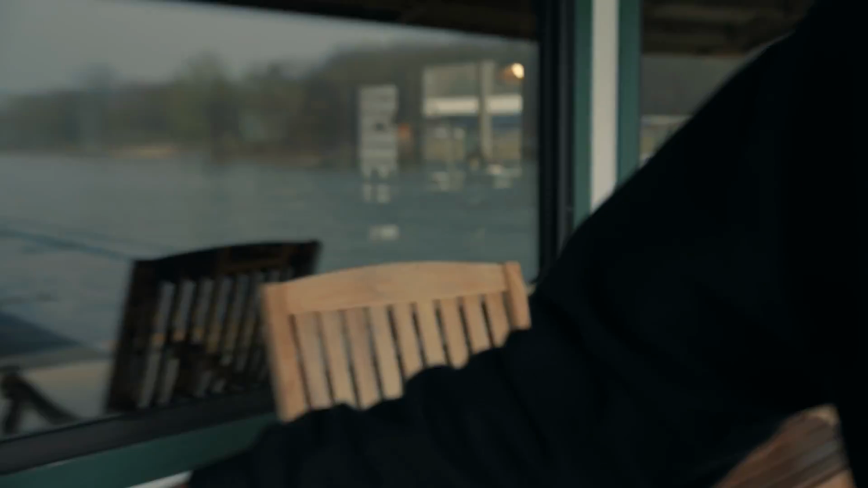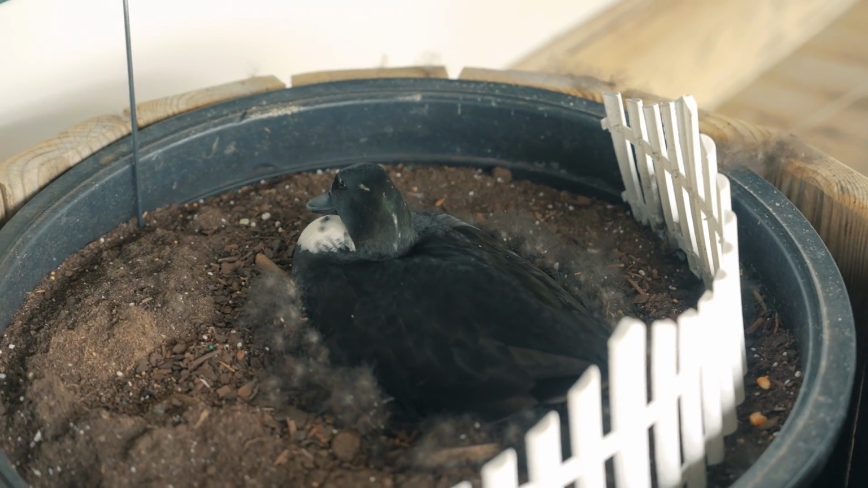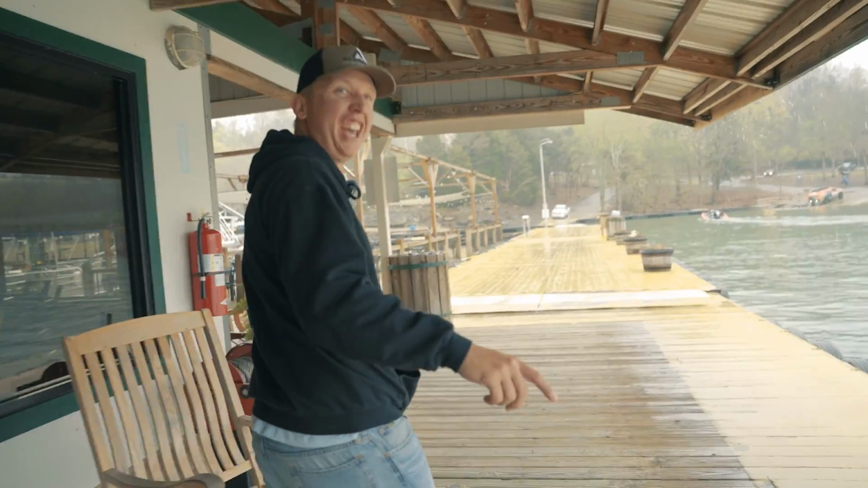Hey, Tyler, come here. Look, it's a duck. I thought it was fake. I almost touched it and it hissed at me. It's nesting right there. He's definitely real. He looks fake, I swear. I don't want to mess with him. I was like, what is that? And he's like, what's going on?